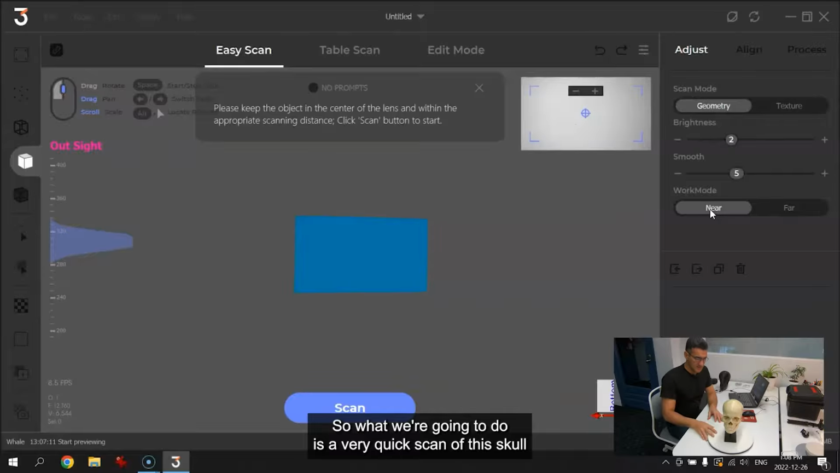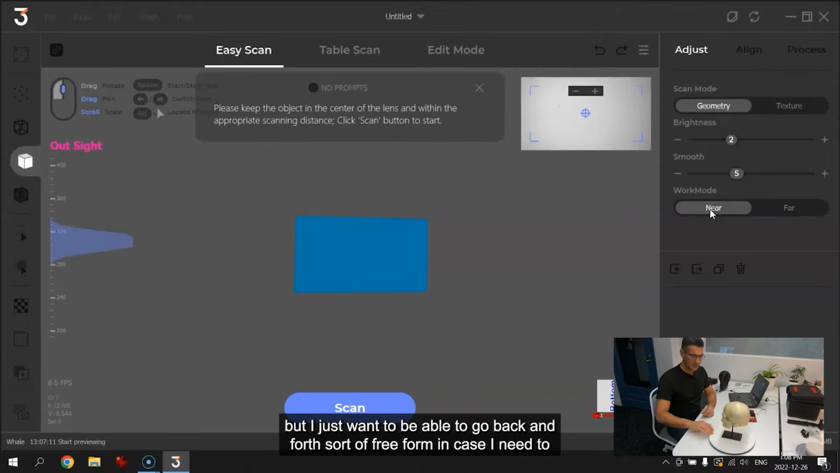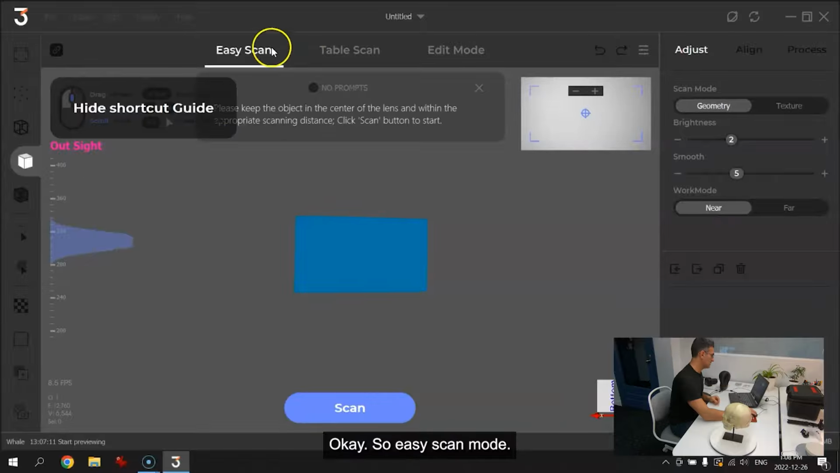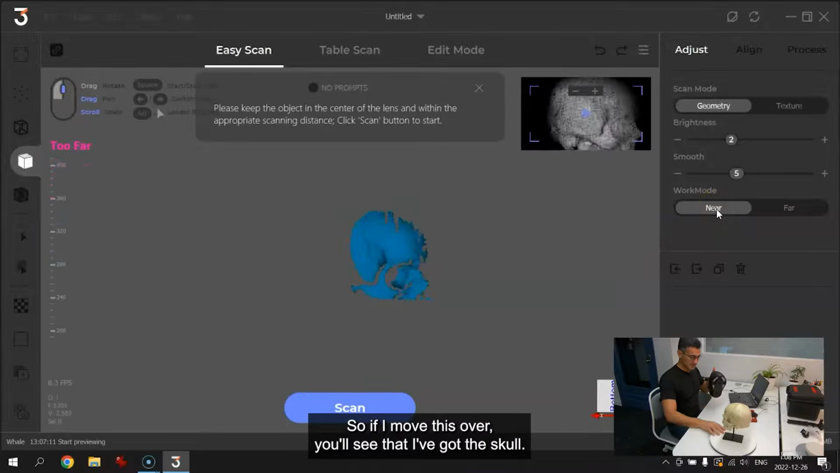Okay, so what we're going to do is a very quick scan of this skull. And I've put it on a turntable. Now I could have put it on that turntable there, but I just want to be able to go back and forth, sort of free form, in case I need to move it in different positions. So this is just going to be in the easy scan mode that's on the screen. Okay, so easy scan mode. And I'm going to be using near mode that's on this side here. So if I move this over, you'll see that I've got the skull.